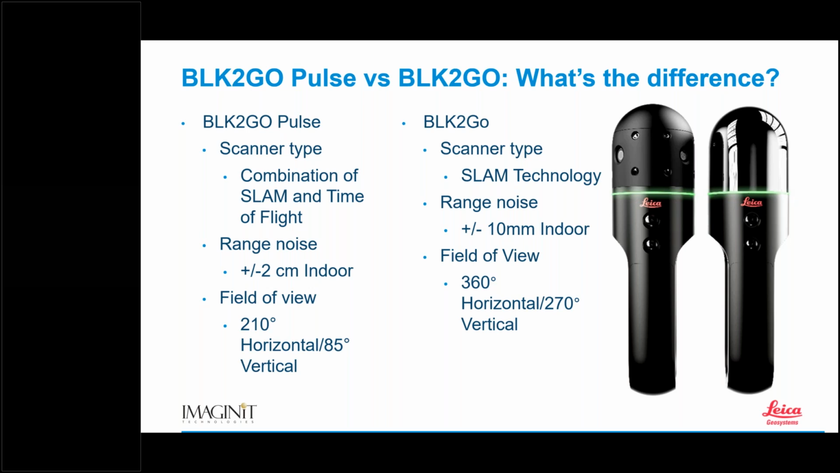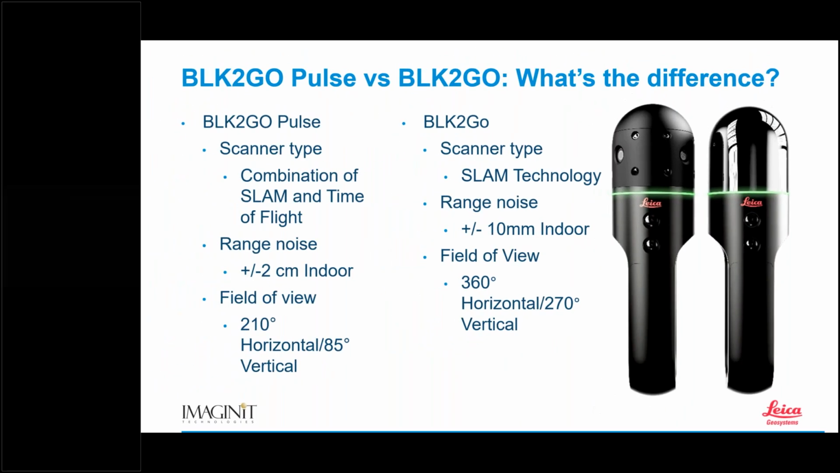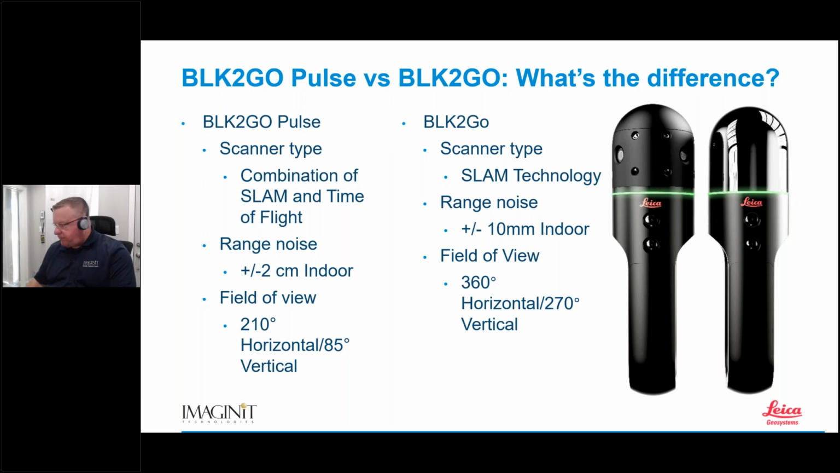Let me see if it'll work here. Yeah, that one's not going to work for me. Okay, that's okay. My other camera is set up, but not choosing to share on GoTo. Awesome. How about this? There we go. All right.